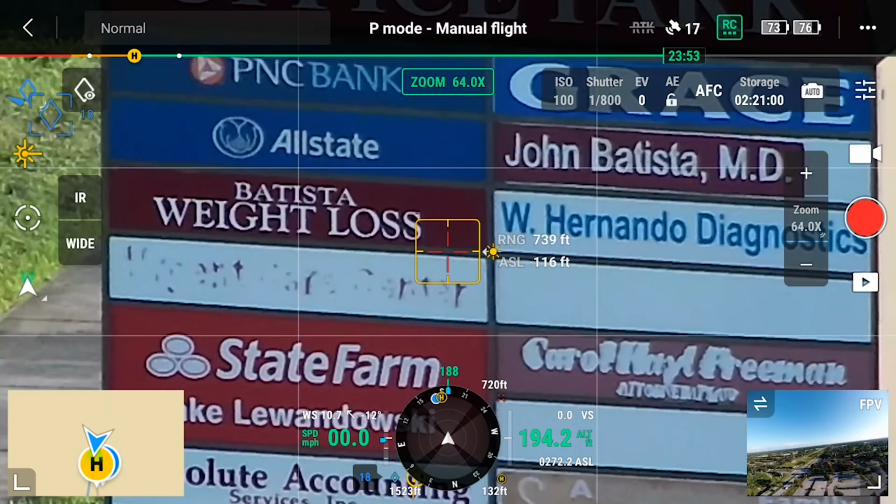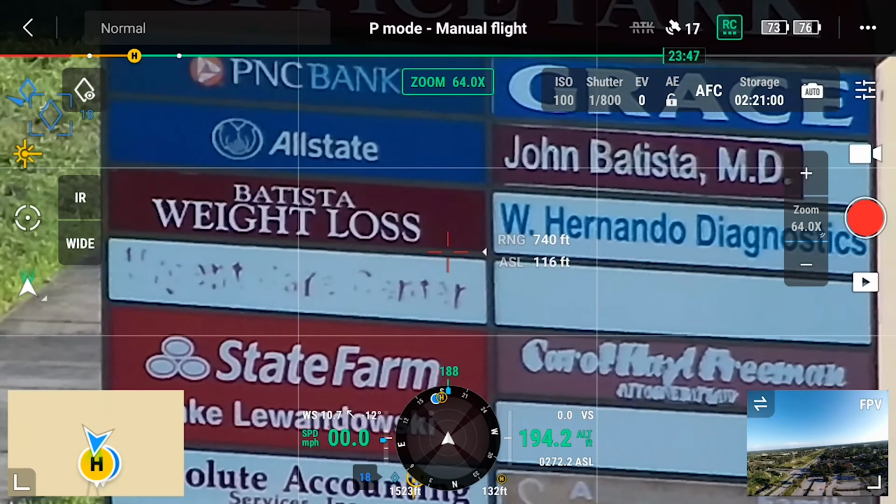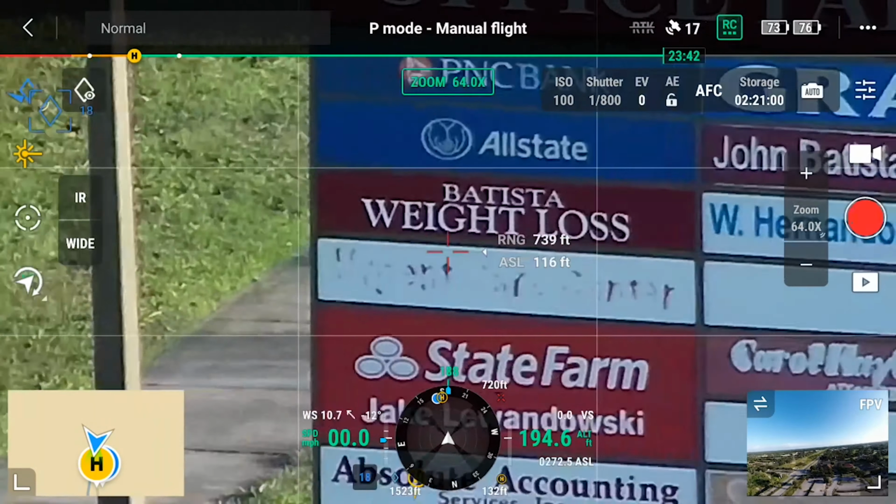Let me just make sure that that is correct. Let me hit the laser rangefinder. I'm sorry, 720 feet. So we're getting good, clear, visible text. Obviously that's a billboard, a little bit easier to see. Let's zoom all the way back out. As you can see, daytime operations still plenty capable for what it is. Let me go ahead and bring this in, and then we'll do some nighttime demonstrations, because I'm sure that's what everybody wants to see, is how this thing does at night.